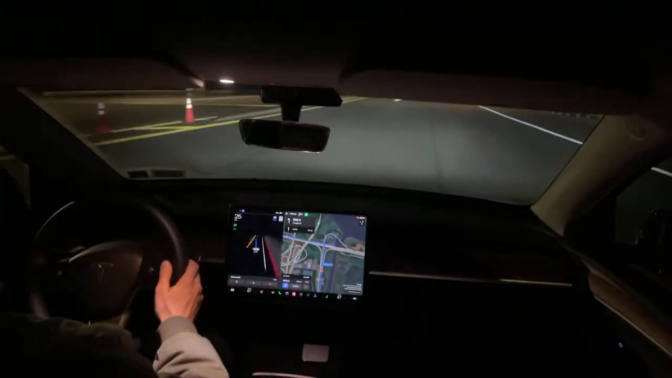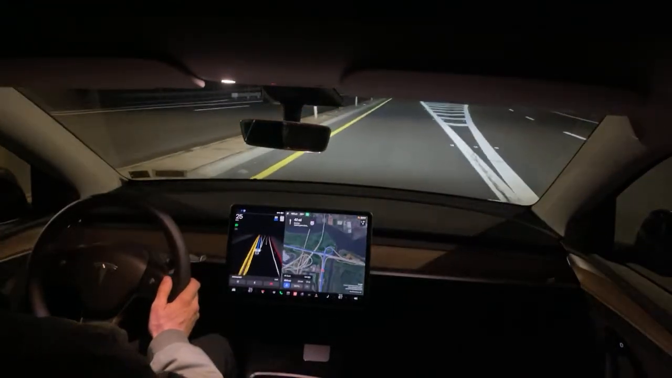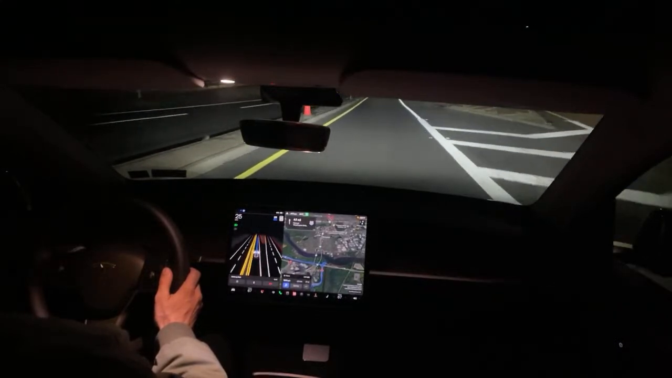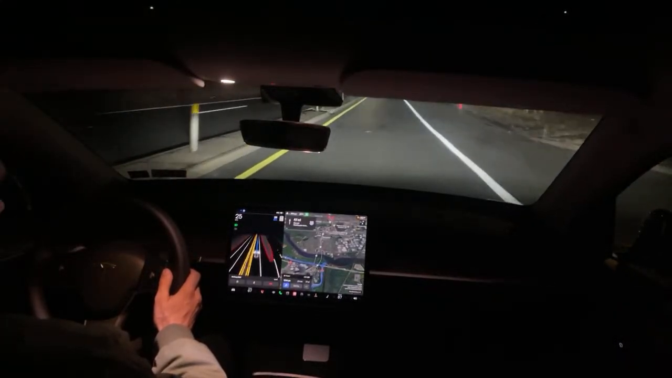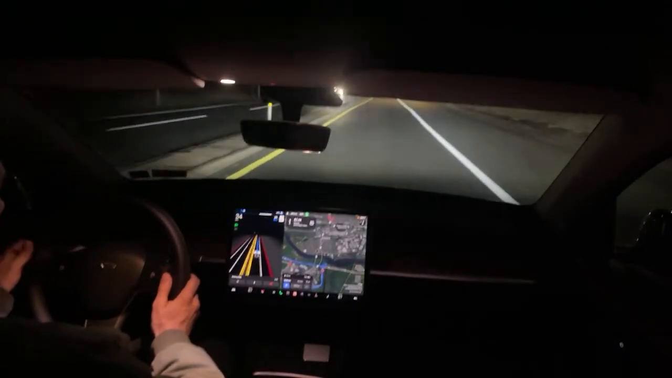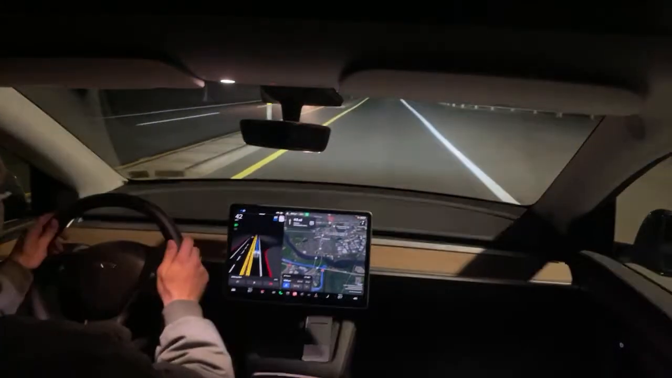Come on, baby. One more lane. Awesome. All right, when are we going to come out at 25 miles an hour? We just got out of the toll area. I'll give it a little power. Now, when I give it the power, the blue line is still there. We're still in full self-driving.